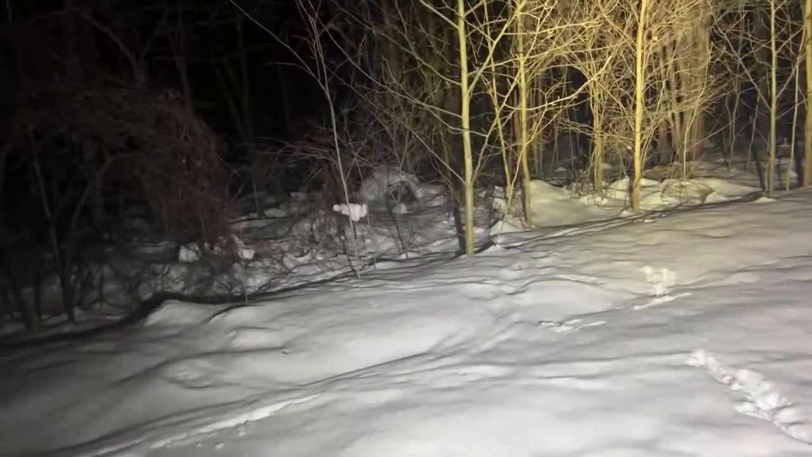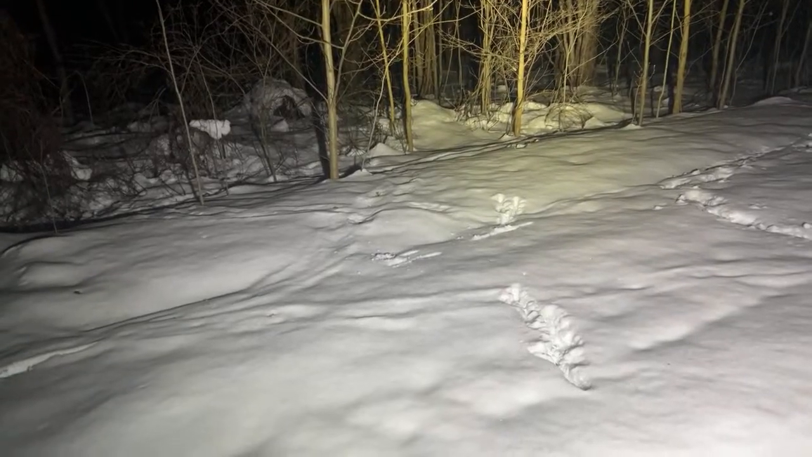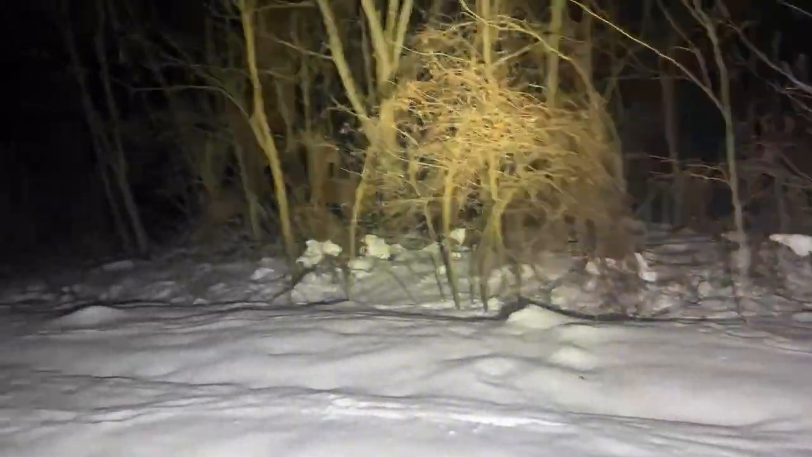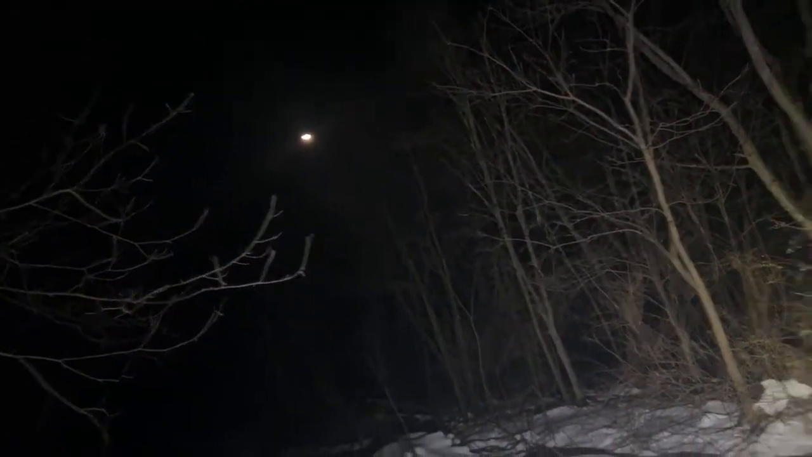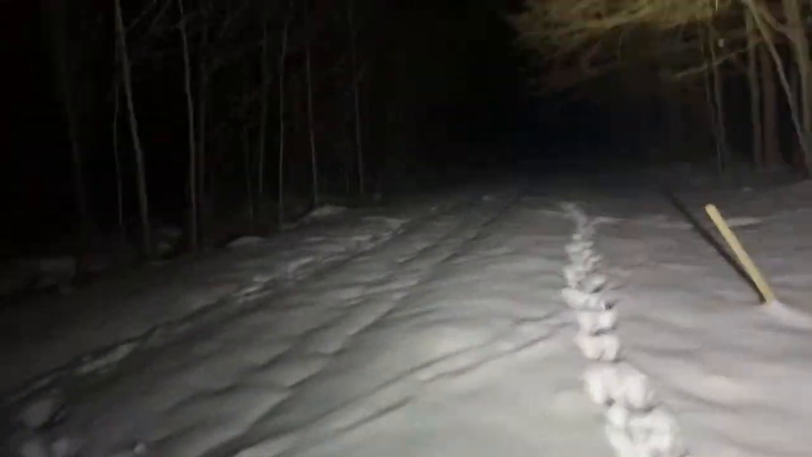Let me ask you guys something. There's like zero chance of me finding a stick to bang on a tree here. But what do you guys think? Should I do a whoop? Right now I have both hands full. You can see the moon up there. Skies are clear. All right, I'm going to give that a try. Now remember, I'm not like Jack or Moose or anything. I'm not professional at this. But we'll try it this way.